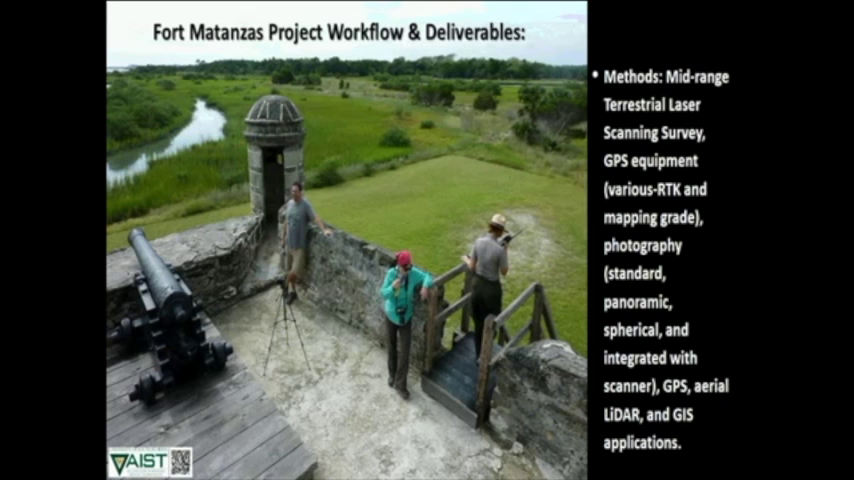So to do this, we work collaboratively with the park, so we're actually ahead of time getting a feel for what their needs are and what they're trying to do with the data and information as end products. For this particular project, we're using mid-range terrestrial laser scanning, a phase shift scanner. The Faro scanner is our choice for this project.